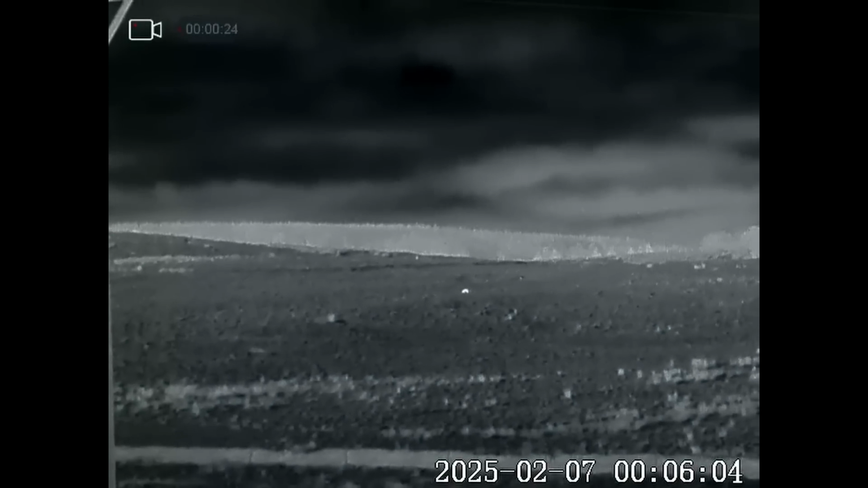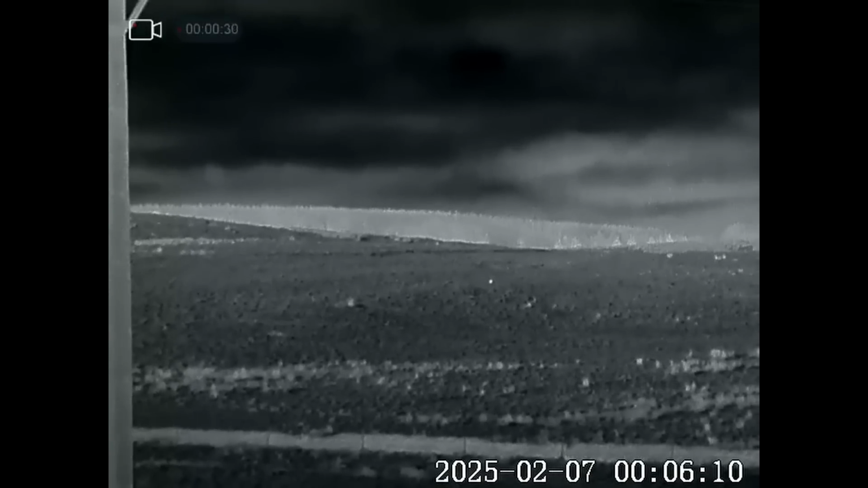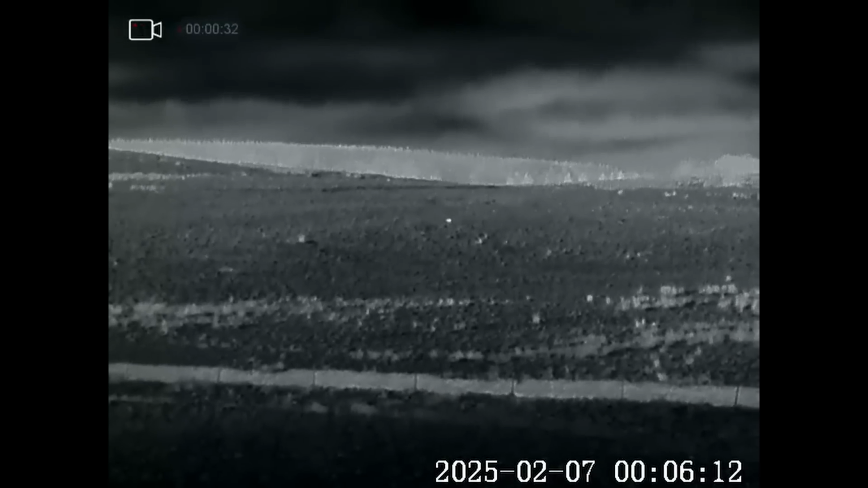And here we have our second fox for the night. I tried to get it to come in nearer with the Fox Pro caller, and I've got that sitting on the roof of the truck. But unfortunately it didn't take the bait and carried on up and disappeared.